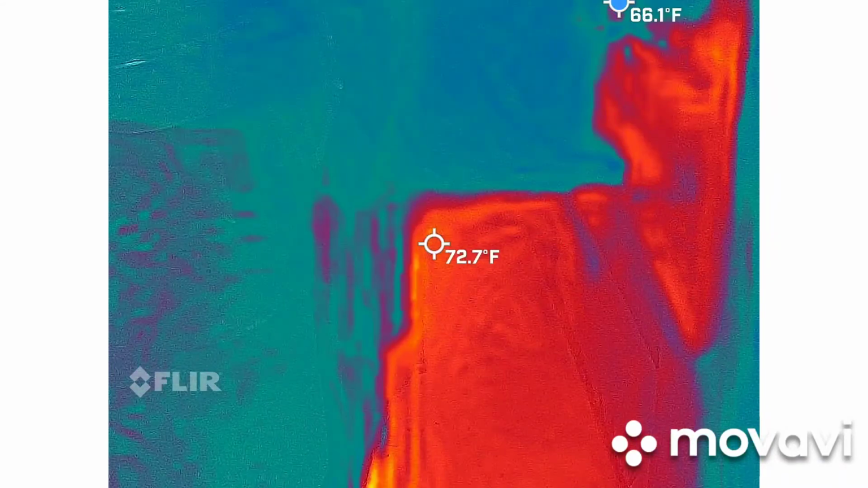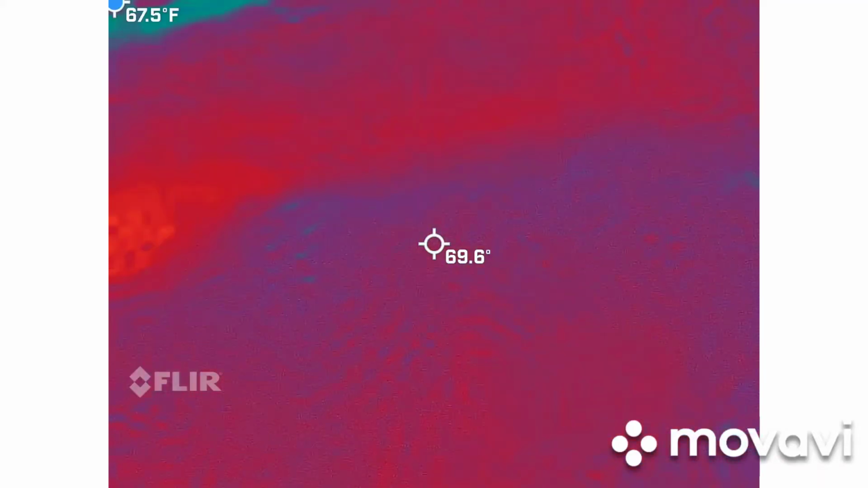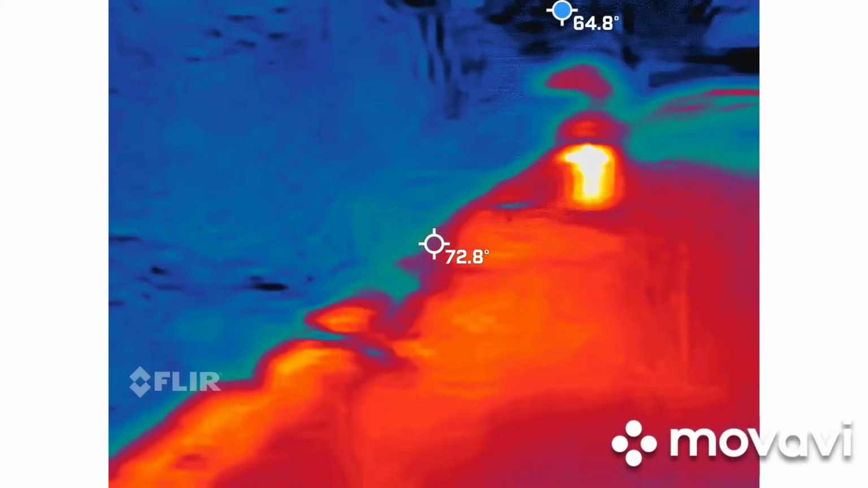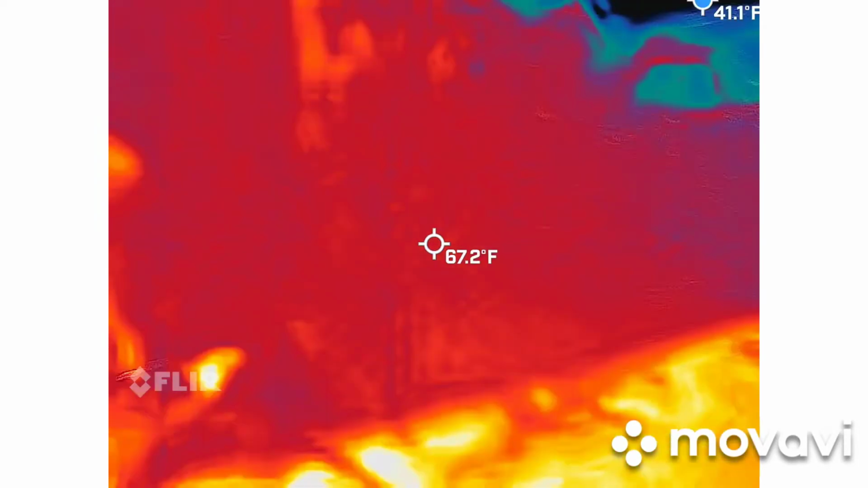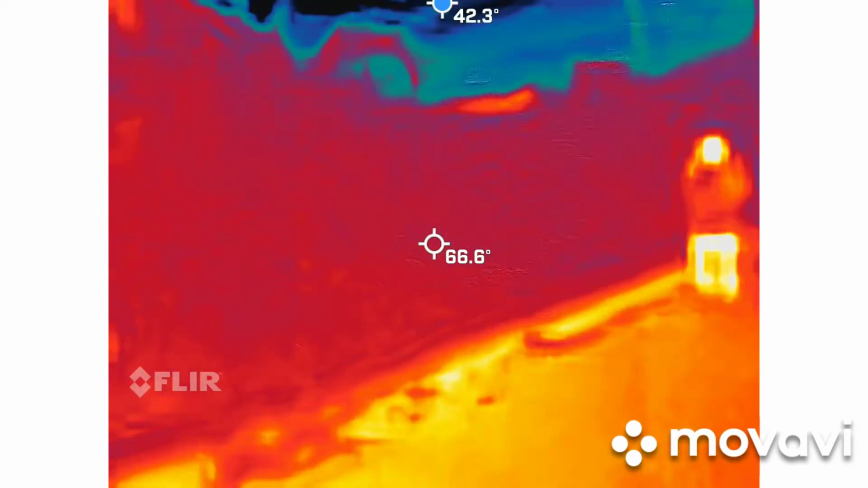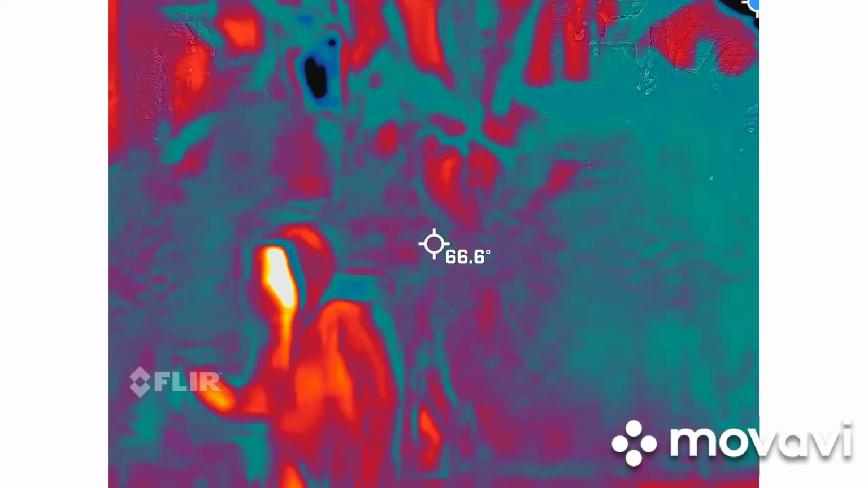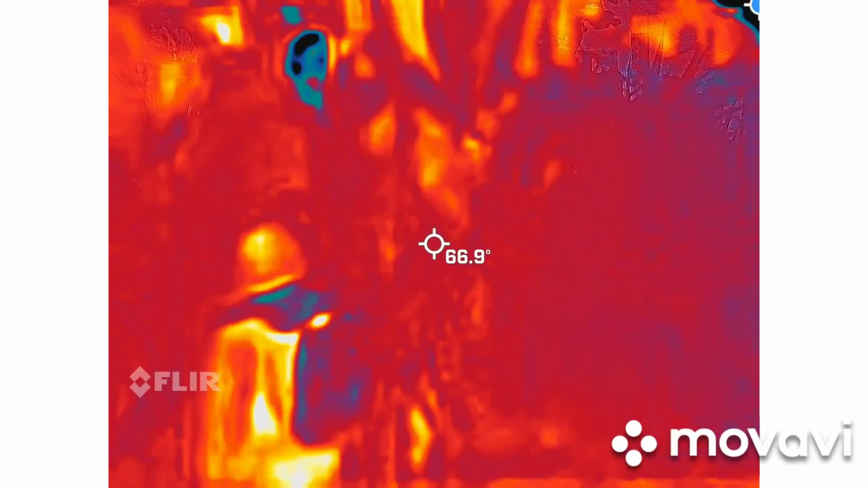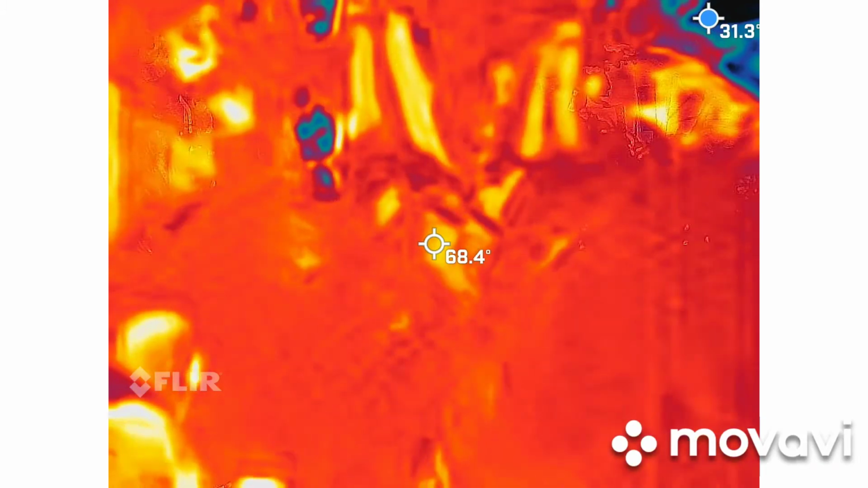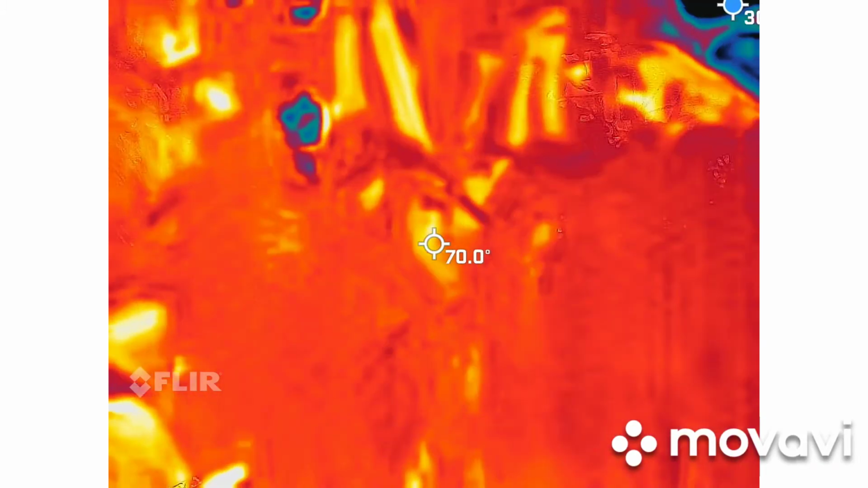Something's growing here, an eye? Something's going on right here. An eye is growing here? There's definitely something going on here. Someone's growing tall here. There's someone growing tall with an eye. It keeps changing fast.